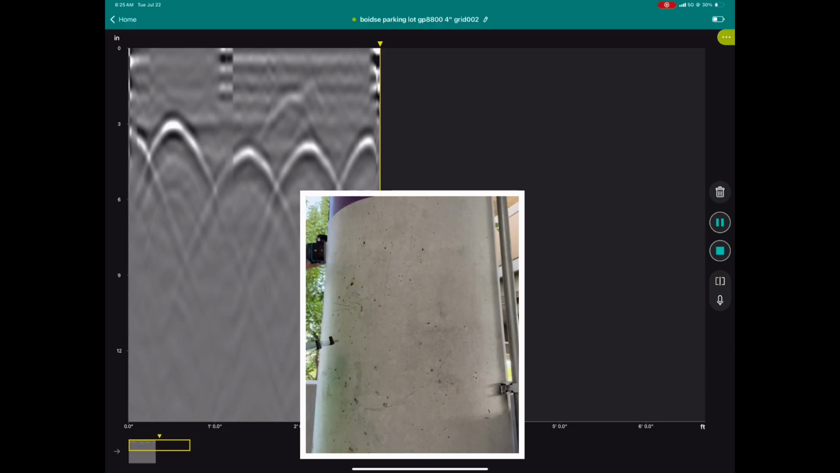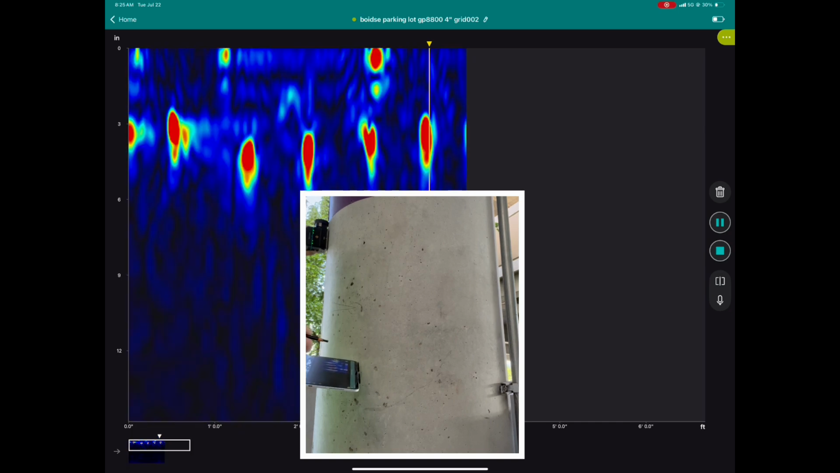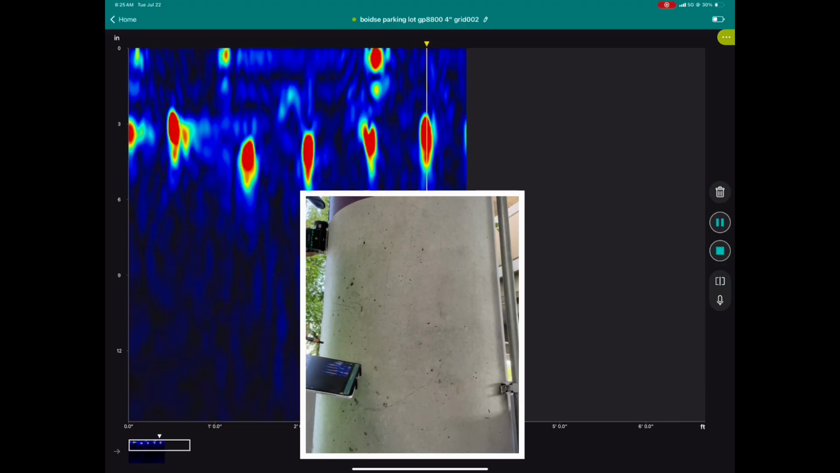So we're going to mark. If we come across, if you want to mark the peak of your hyperbola, great. Otherwise, you can do that 2-finger swipe and mark at the peak of that migrated rebar there as well.